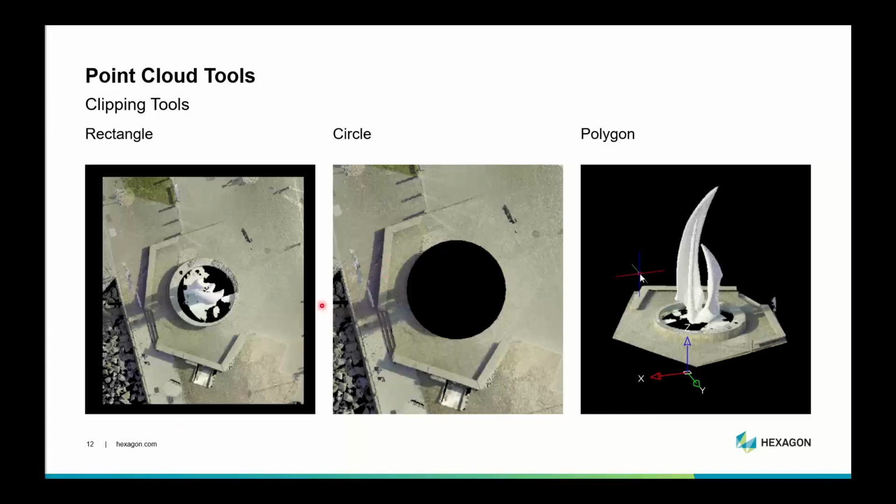Or the very best one, in my opinion, is the polygon clipping tool, which allows you to select the specific area that you want to work with. In this case, this pad for these sails here.